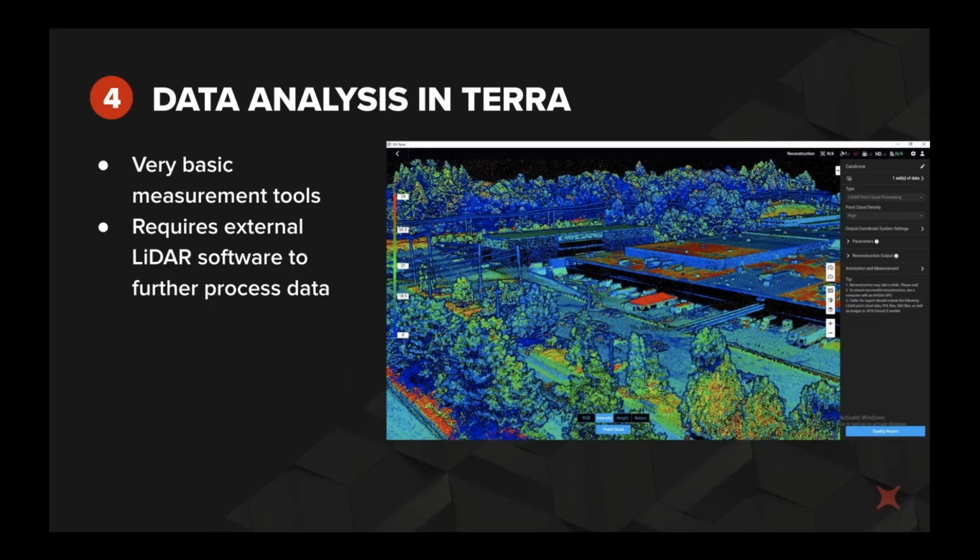So what we did was we used the LAS output from Terra and loaded it into our other point cloud viewing software in order to do things like control point accuracy assessment, denoising the data, and then finally generate some products like digital elevation models. So now I'll pass it back to Tom to look at some of the L1 data that we collected around here.